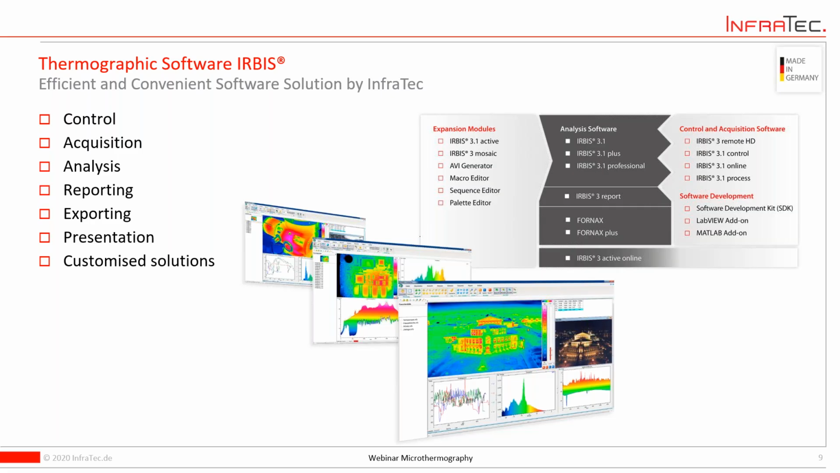So there's a lot to expect. And we develop these software tools again here in Dresden on our own. So our development and our knowledge come into this software.